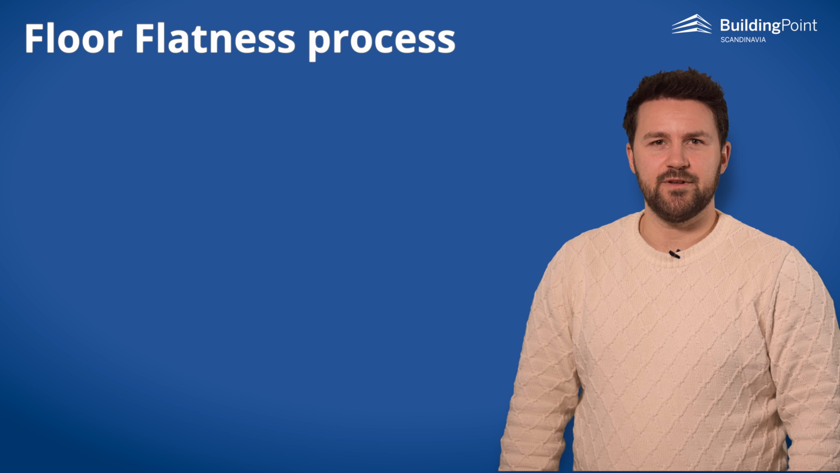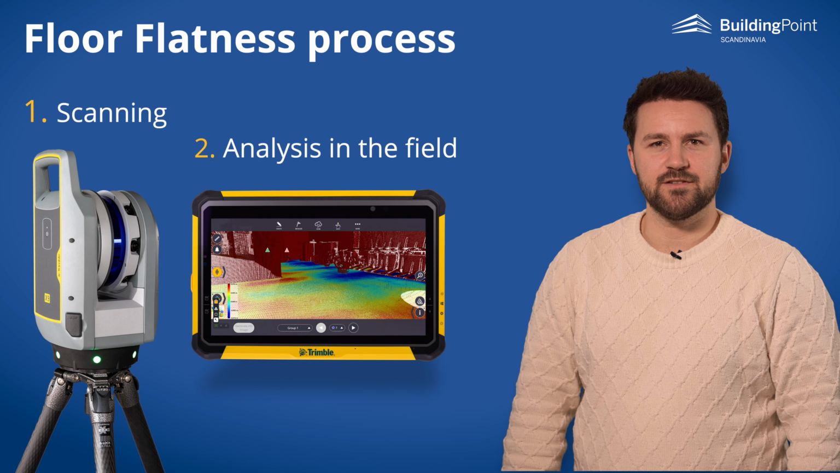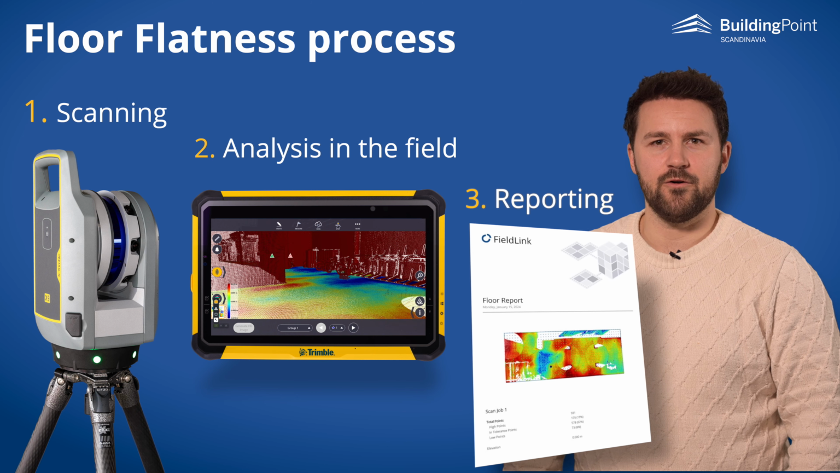We'll show you how to do the full process from basic scanning to the analysis you can do in the field, as well as more advanced topics like creating automatic reports.